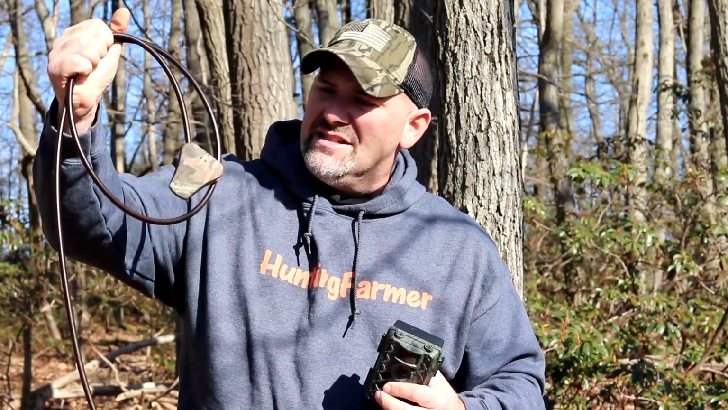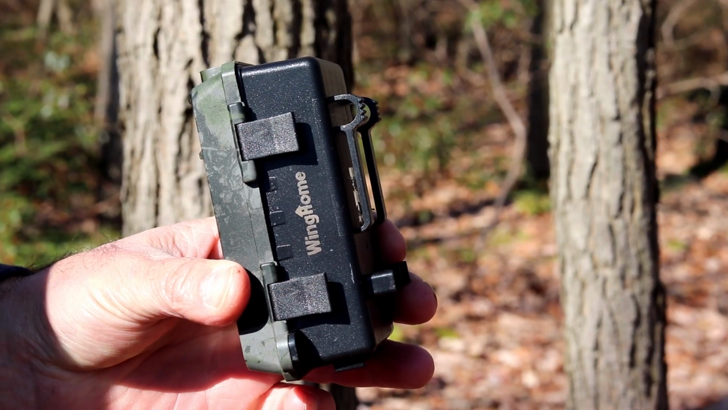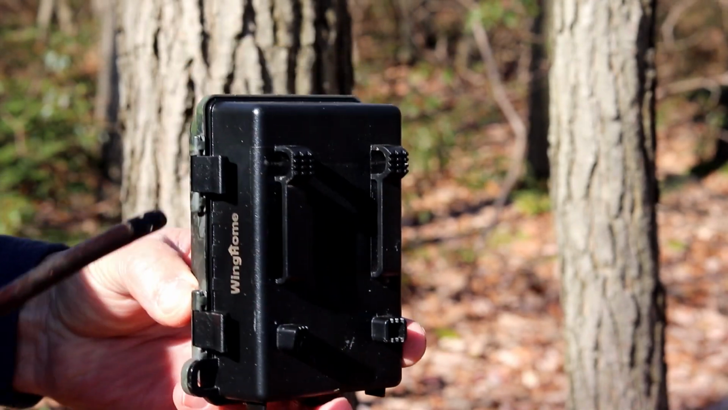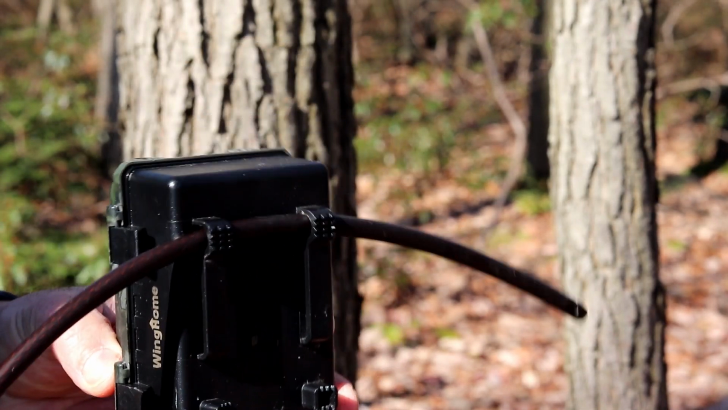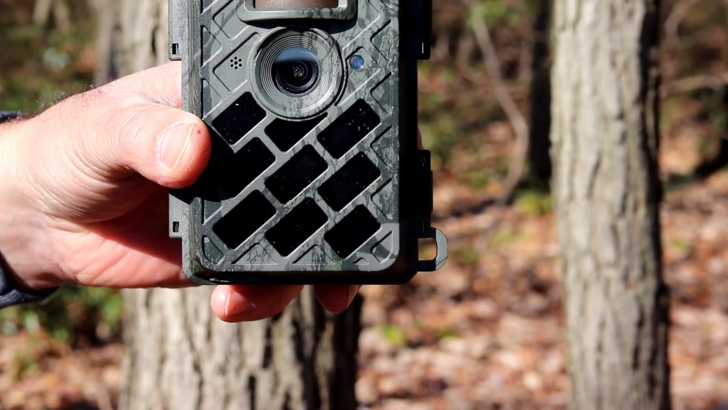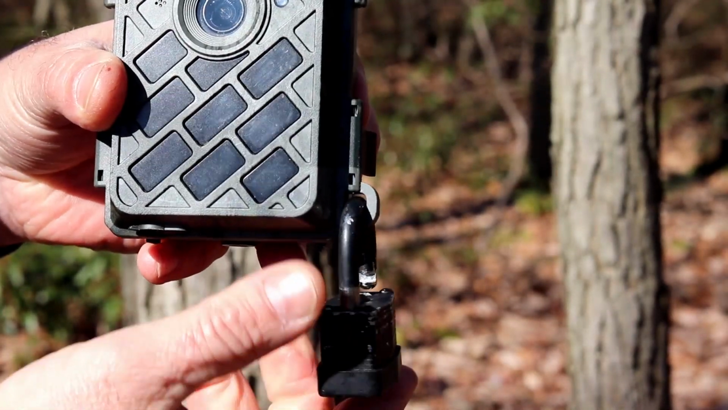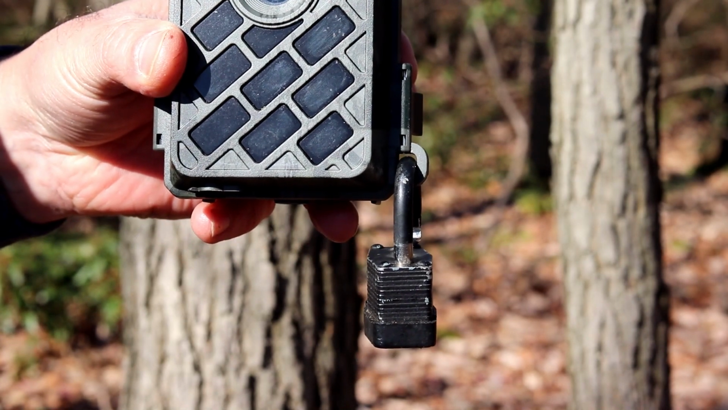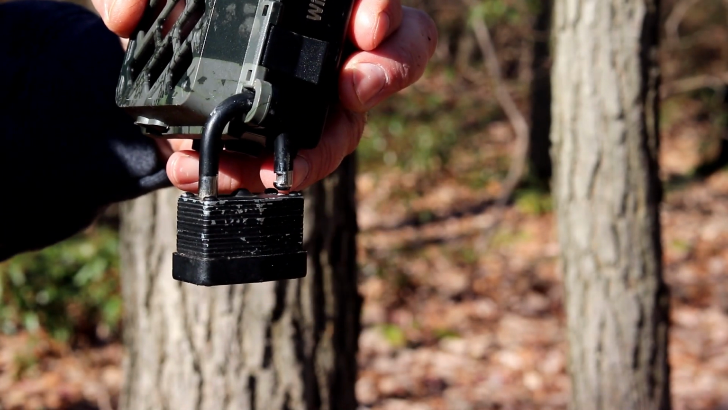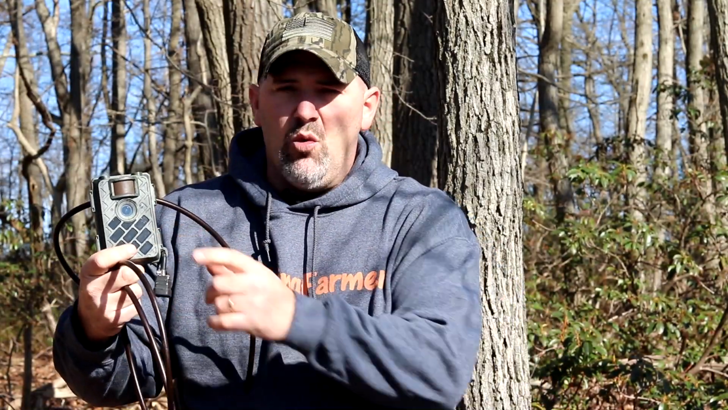This particular WingHome trail camera that I use for all the video, it is Python cable compatible. You can simply take your Python cable and feed it through the back of the trail camera here and lock it to the tree. That is one great way to help minimize theft of your trail camera. It also has a spot here for a padlock, so you can buy a padlock, and it doesn't have to be super expensive, but the padlock can also fit to double lock your camera. That's going to keep the camera from easily being opened, or more importantly, people that you don't want to open your camera won't be able to mess with the settings or the SD card.